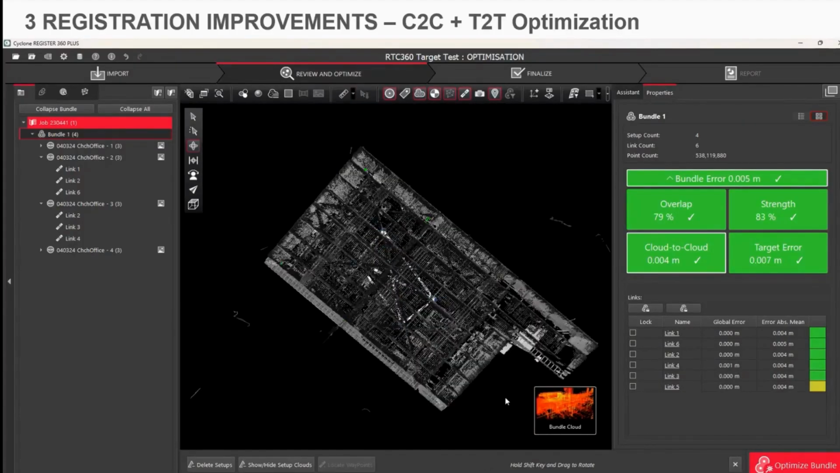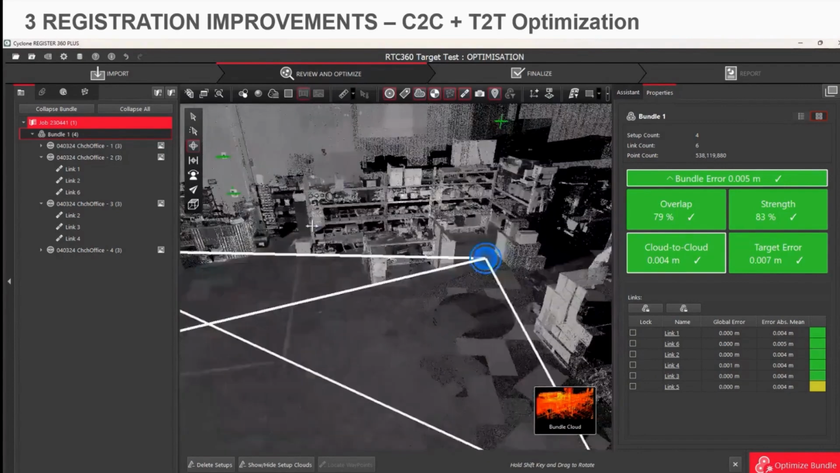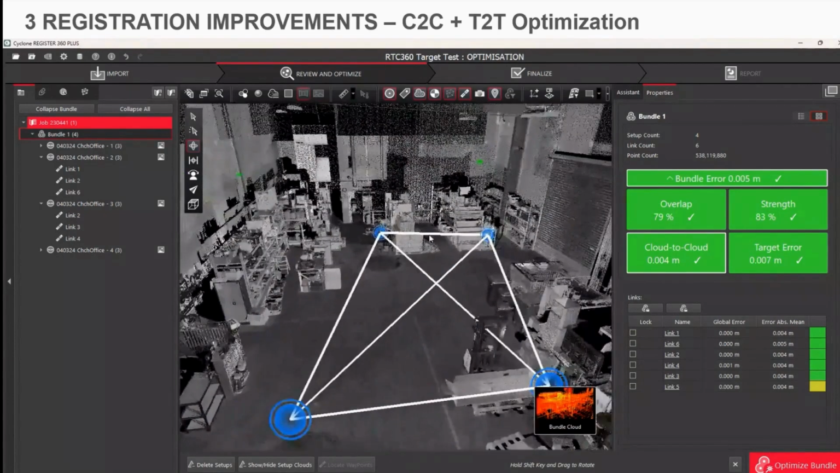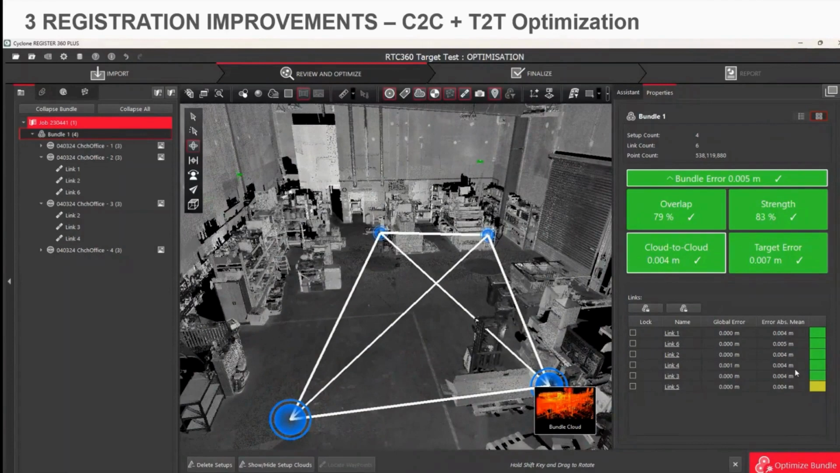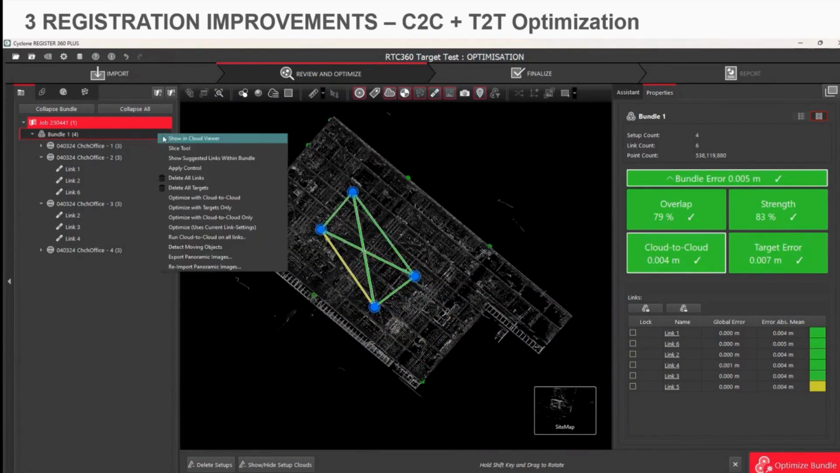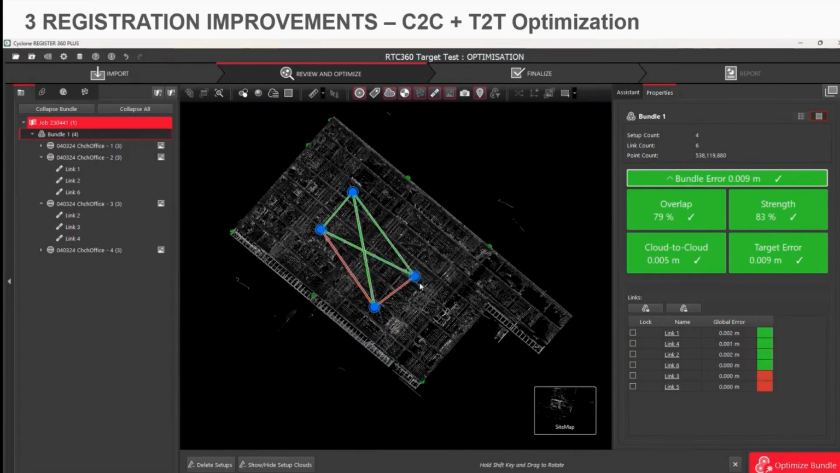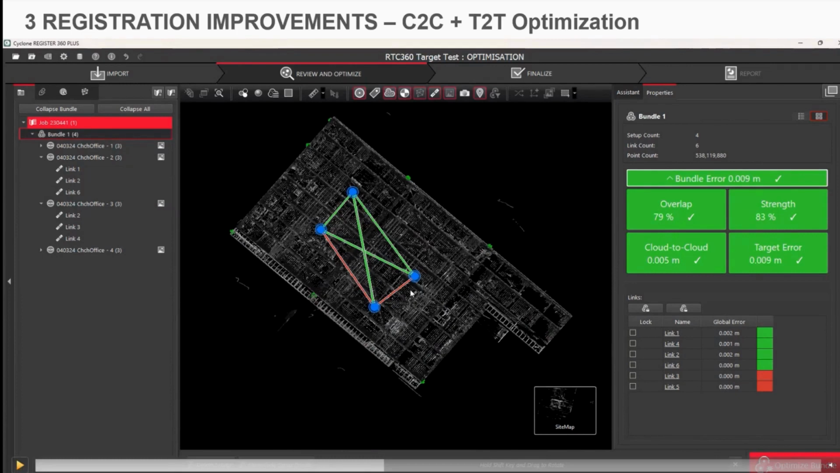So using that same data set, but without the control being applied, I've just got this warehouse. I've got a load of targets up in the area. It's P series data, and I can see some of the errors on the right hand side. Still a bit high. It was 60 in there for the targets. So this is kind of how it's looking now. If I go to optimize with targets only, it goes red. Sorry, this video is going a little bit fast.